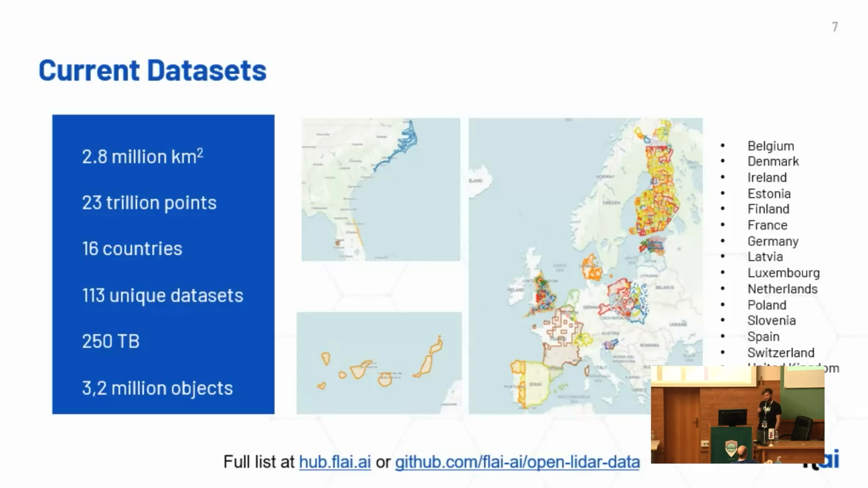Currently, I think around 2.8 million square kilometers of LiDAR data sets, which is around 23 trillion points, covering 16 countries, mainly in Europe and also some regions in the States. Altogether, there are 113 unique data sets as of today, and this is around 250 terabytes of LiDAR data and 3.2 million objects, meaning individual files stored in object storage.